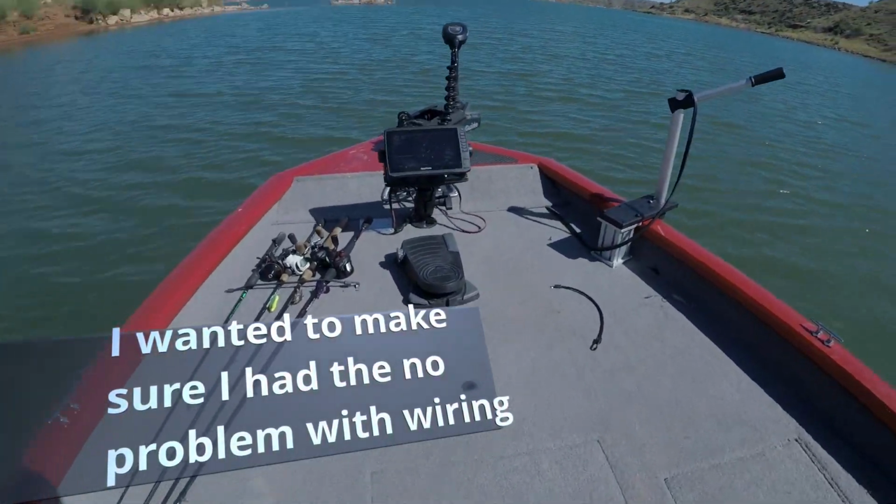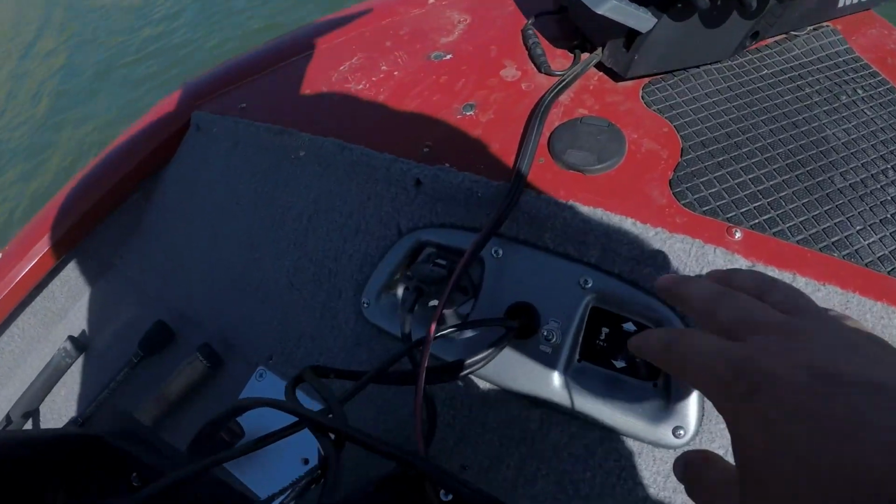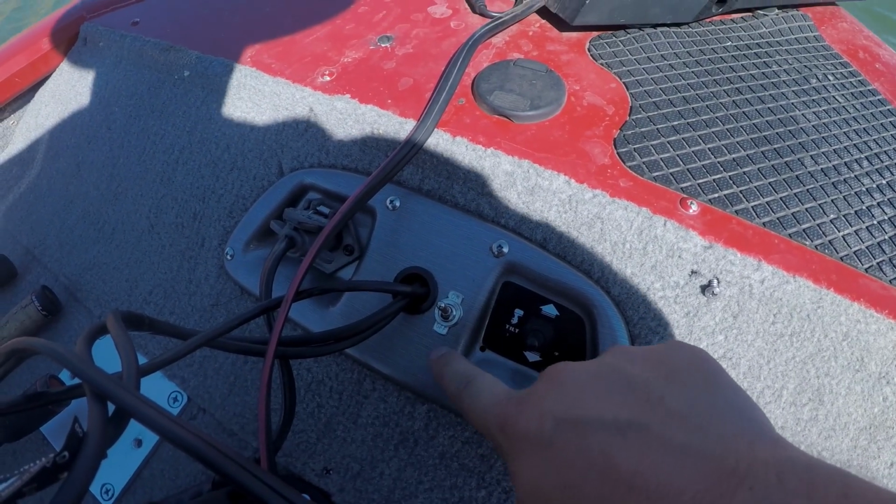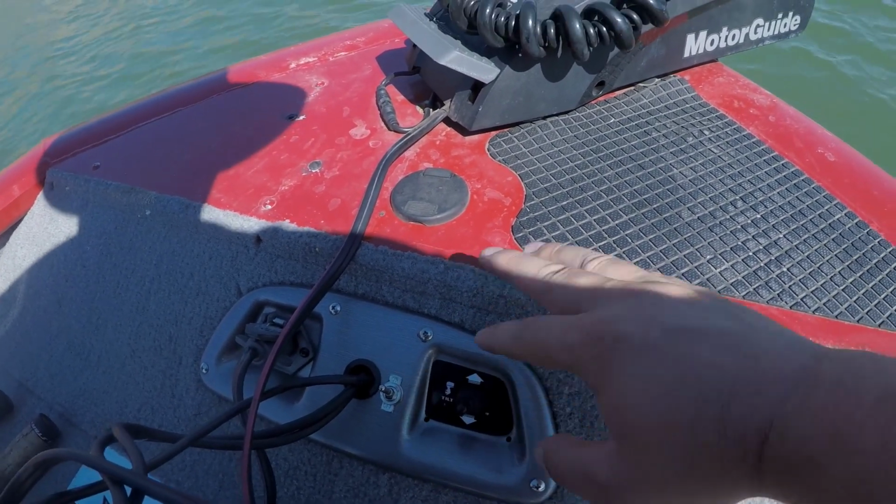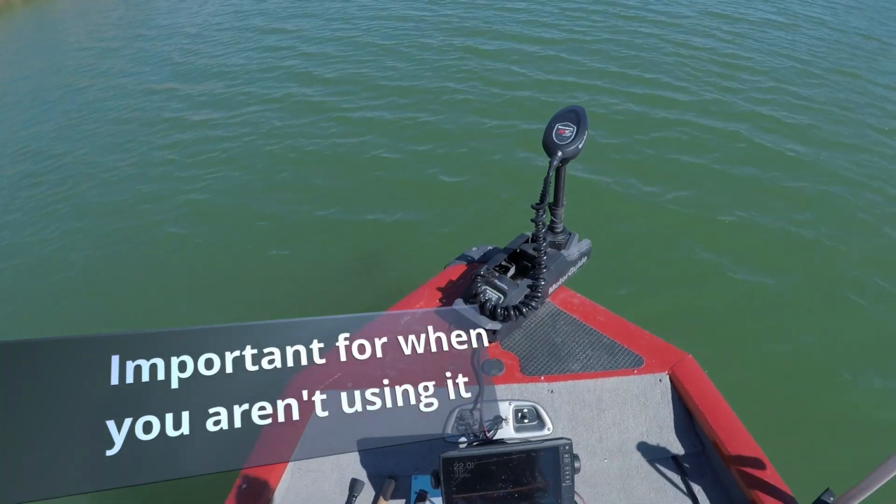Now let's move on up onto the business unit here. I have it on a power switch right here. Right now I have it on because I'm about to show it to you, but I like to have it like this so I can turn it off when I'm not using it. It does suck down a lot of battery.